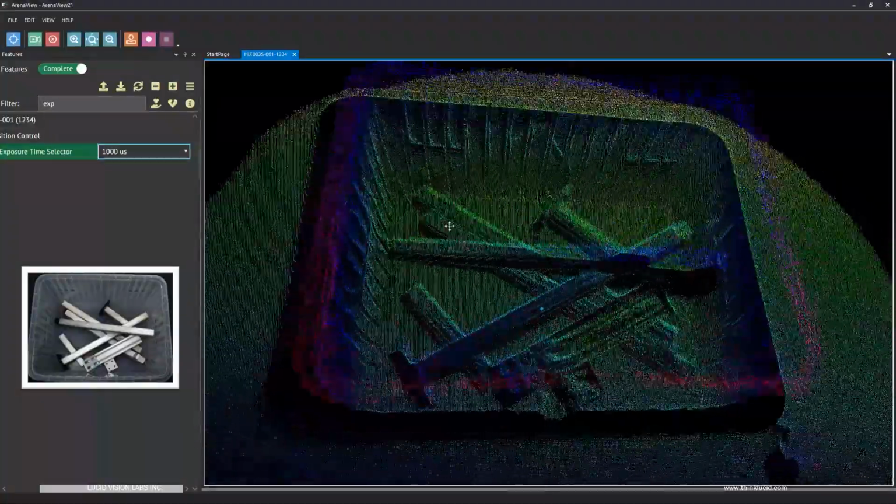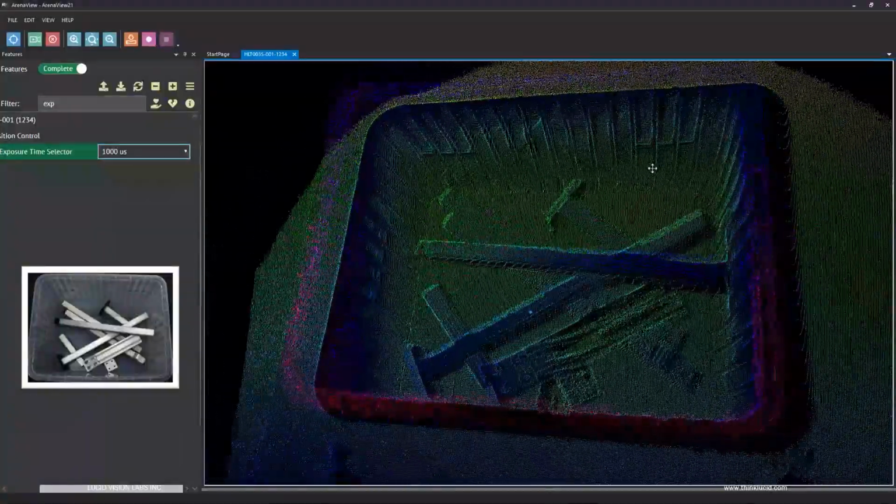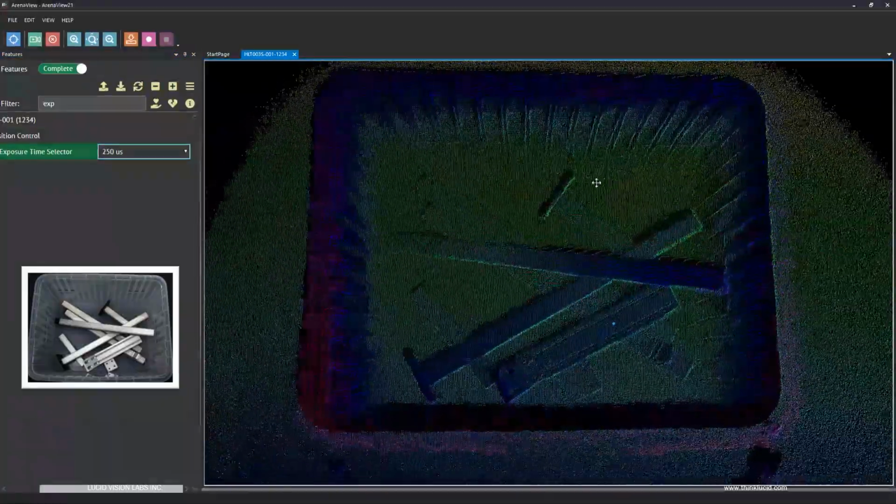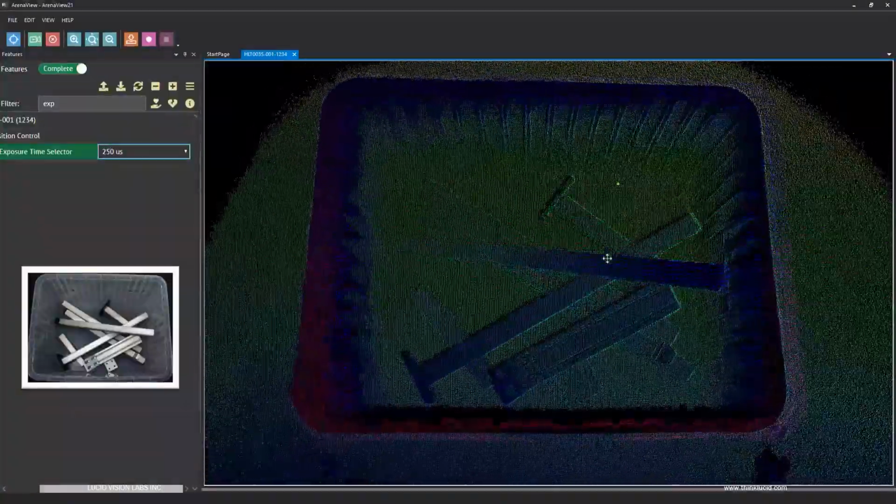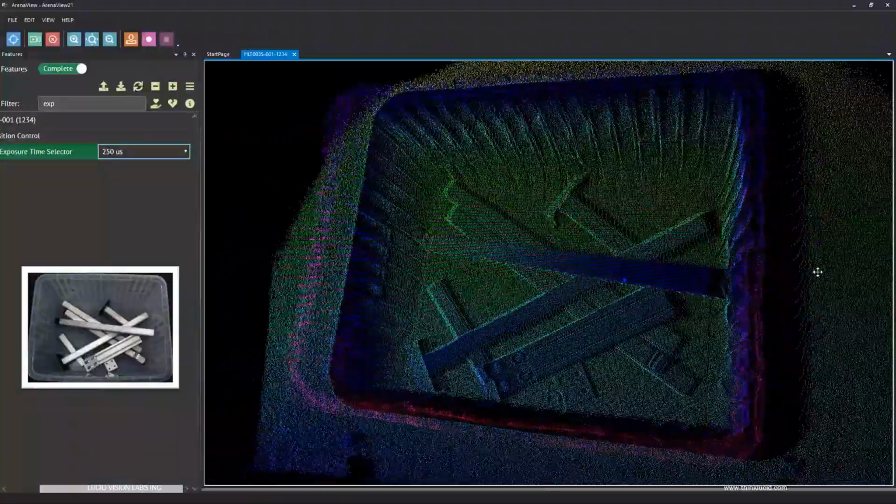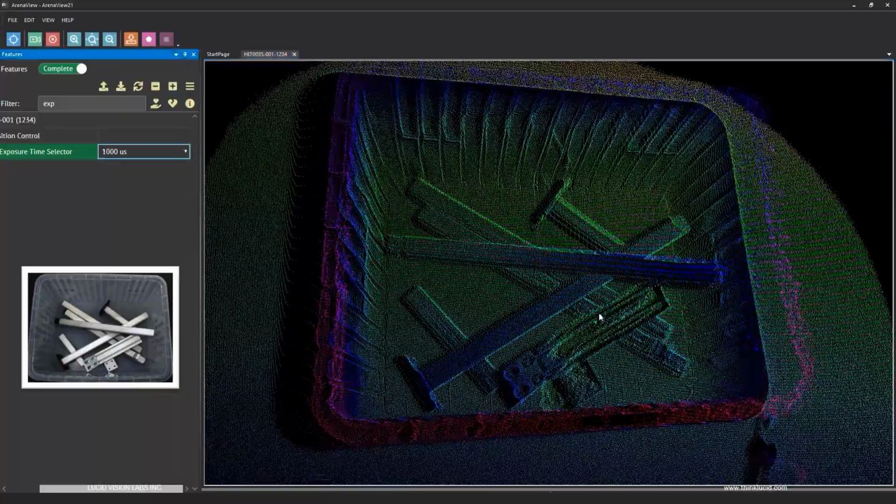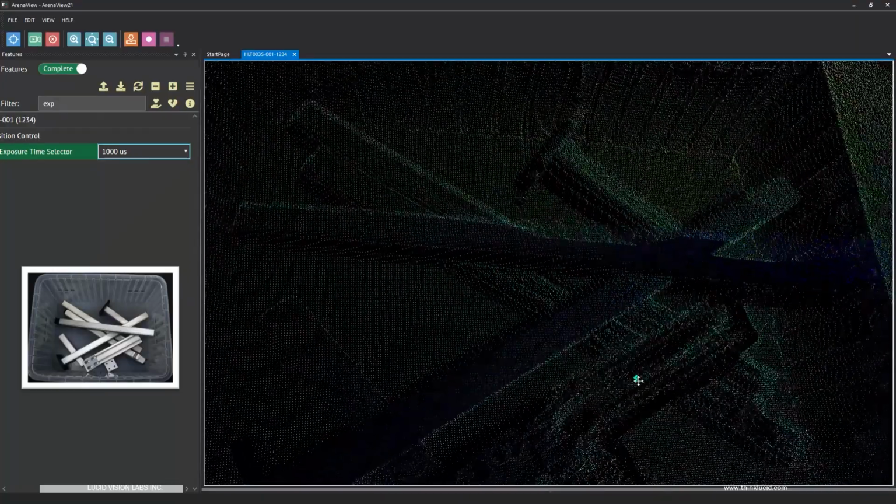We selected 3 main exposure times: 1000 microseconds, which is the default one. But we can see in this case that this object was not reproduced correctly using 1000 microseconds. Now we switch to 250 microseconds, and we can see that this metal strut can be imaged accurately. We can look back at 1000 microseconds and see the effect.